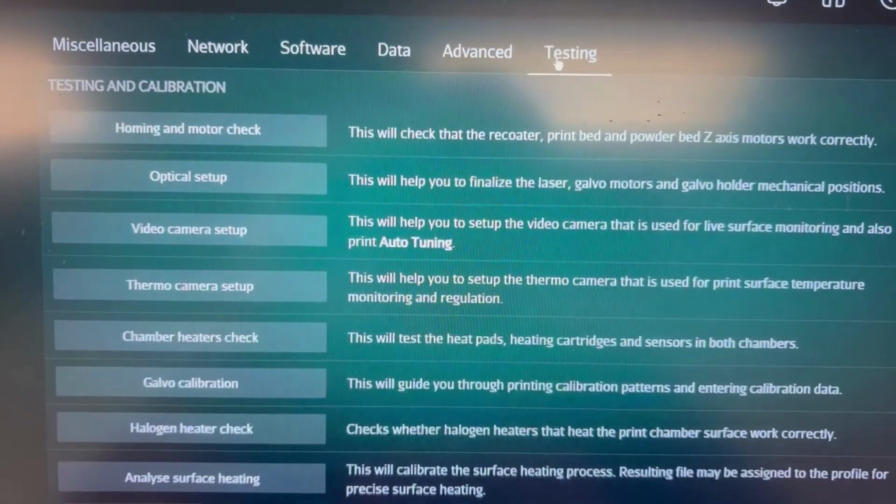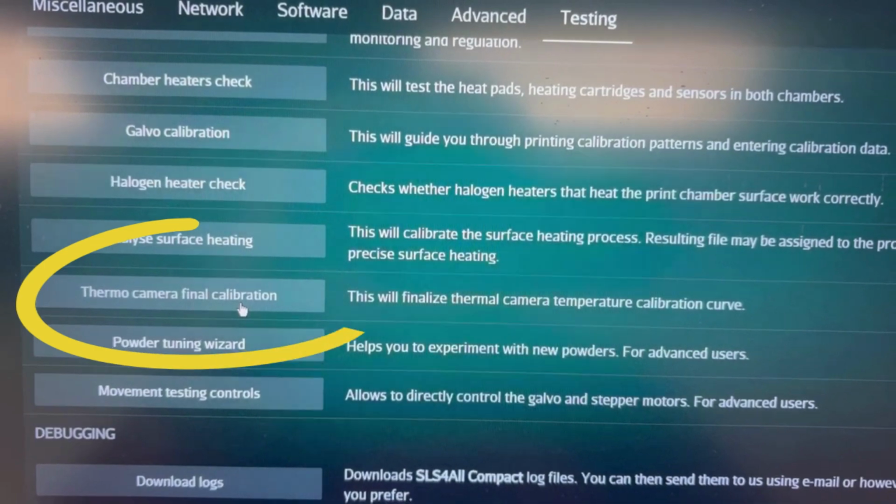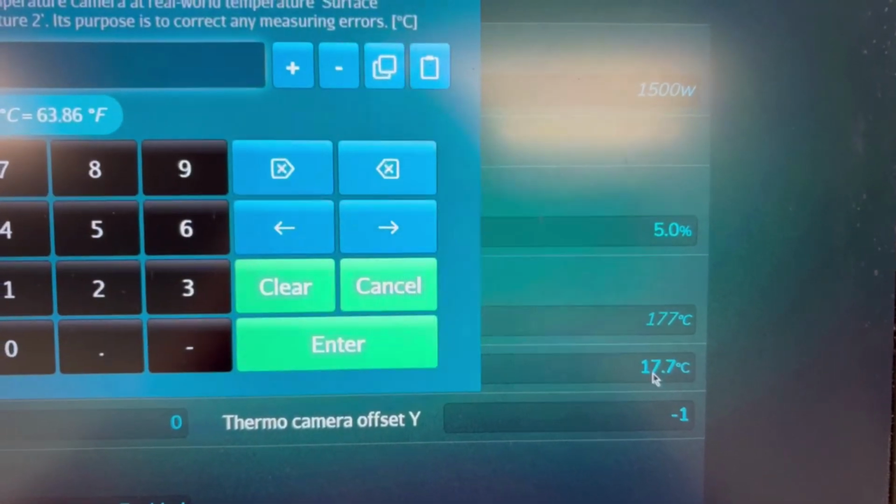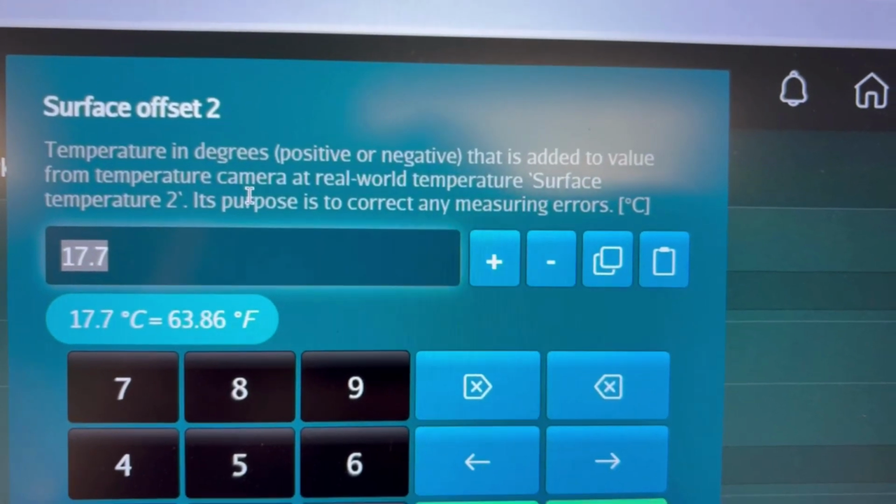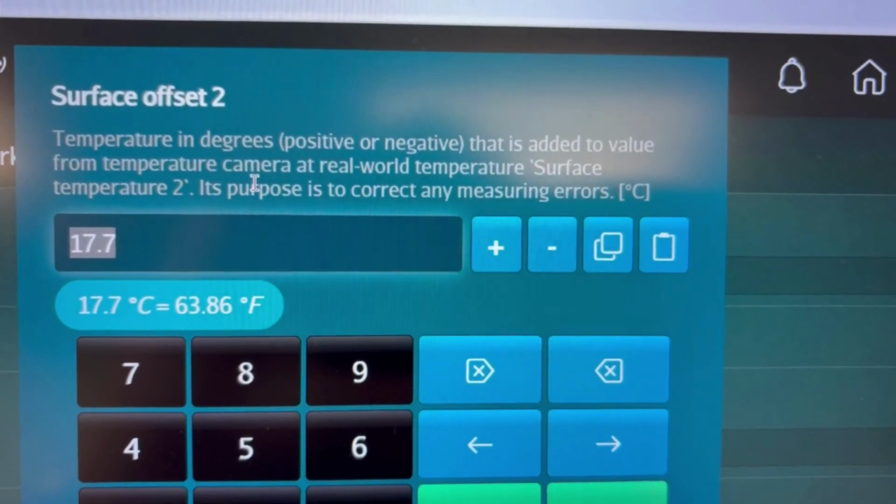Pavel has since created a new test during setup called the thermal camera final calibration that needs to be completed before you start printing. Now, by adding this additional 5.2 Celsius offset to the 12.5, my offset is now 17.7, and then I was finally able to get through bed prep with a little modification to the print stage.